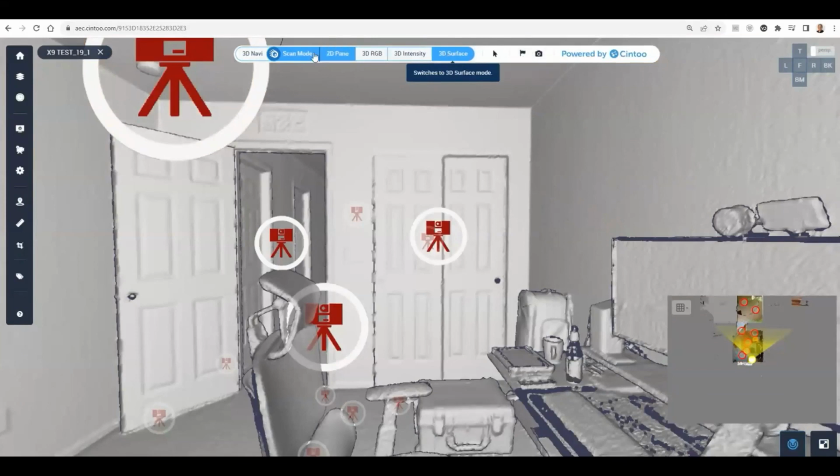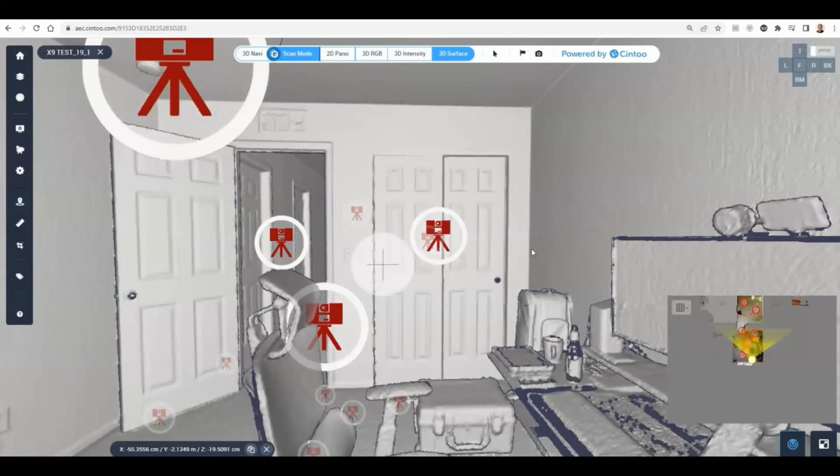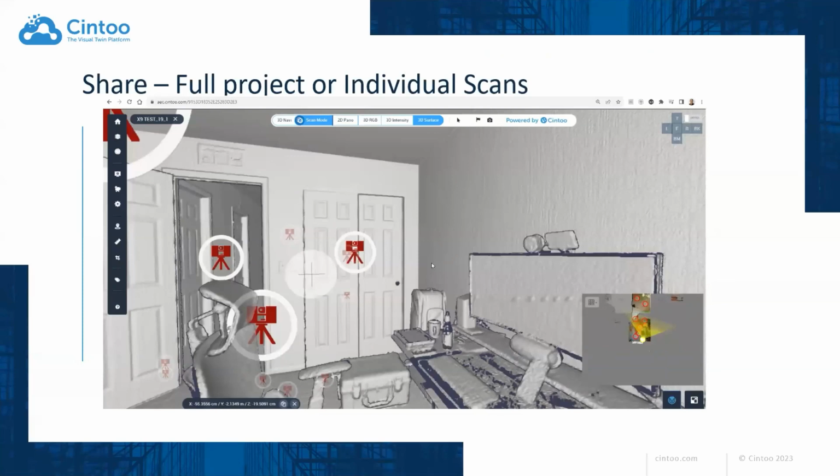There are limitations to play with, but it still gives the end user the ability to take measurements, do annotations, and change the rendering, all sorts of different things. But many of these things are fully controllable and managed by the account administrator.